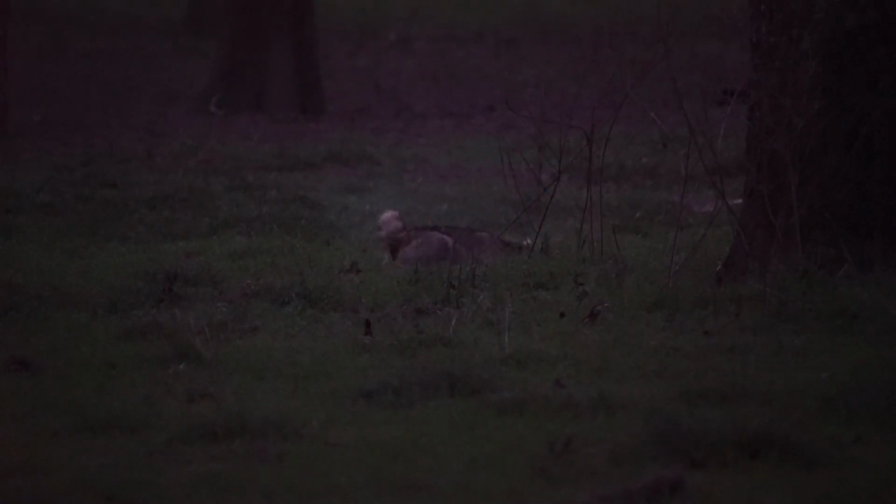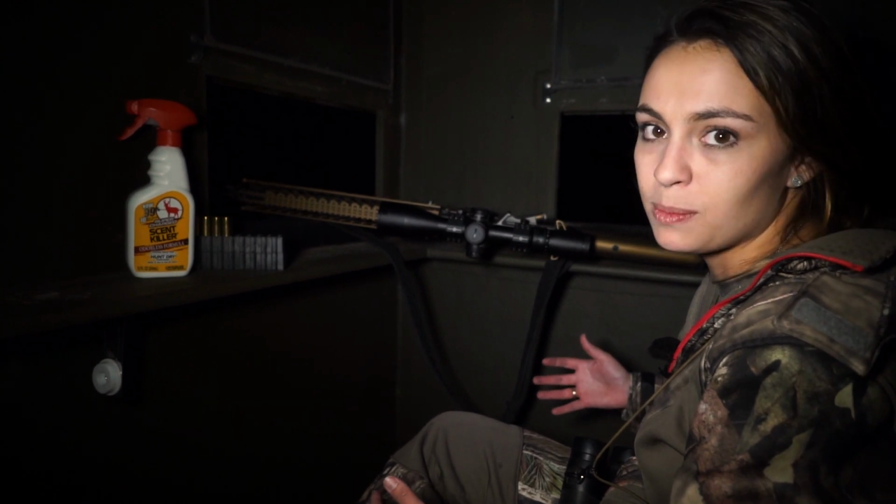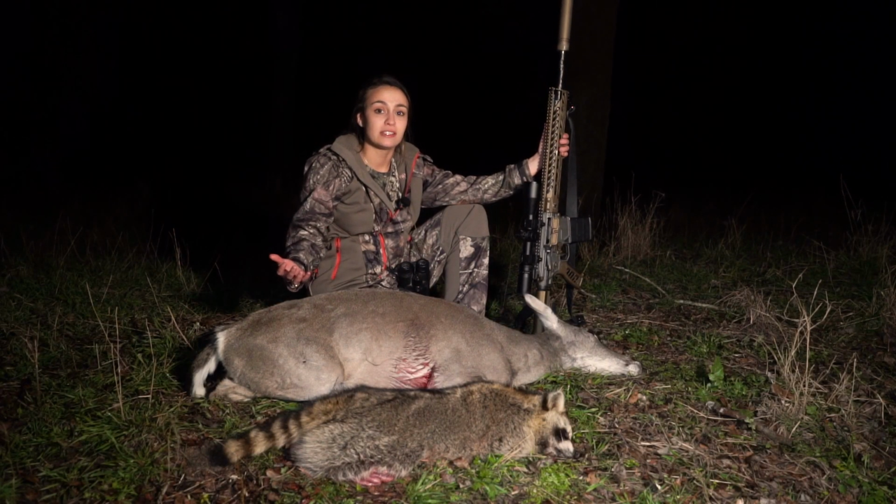Alright, so we sat tight until dark after I shot my doe. We were hoping that another mature doe would come in or some pigs because we're on a meat hunt, but that didn't happen. We saw a bunch of young deer, which was still fun. We're gonna go recover her right now, and then I'm gonna have a full freezer.